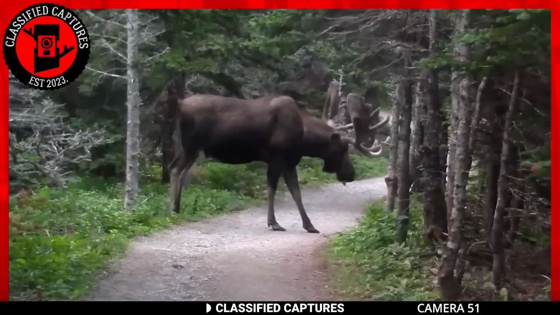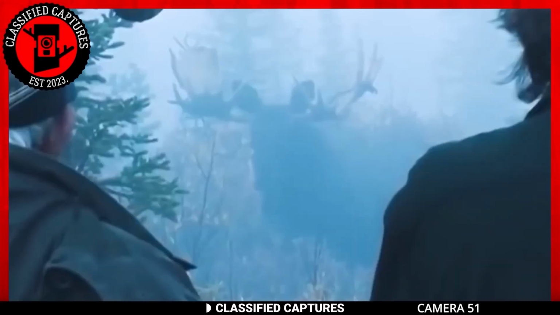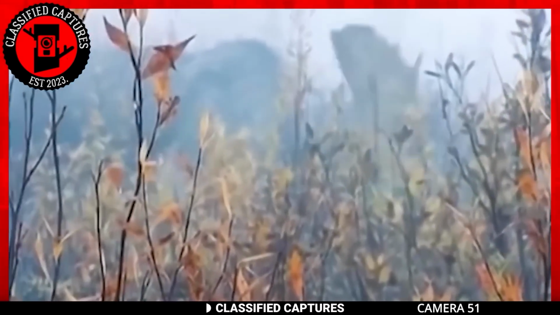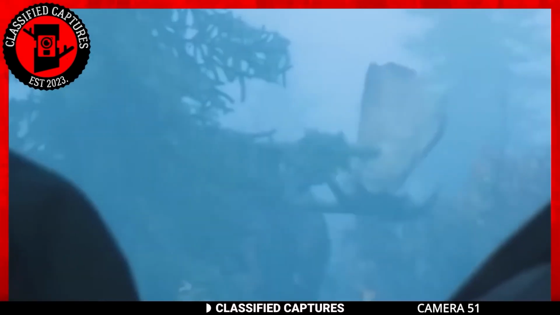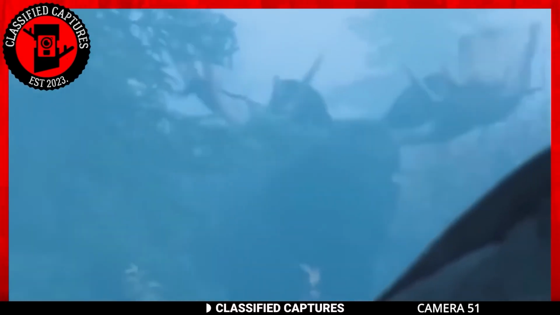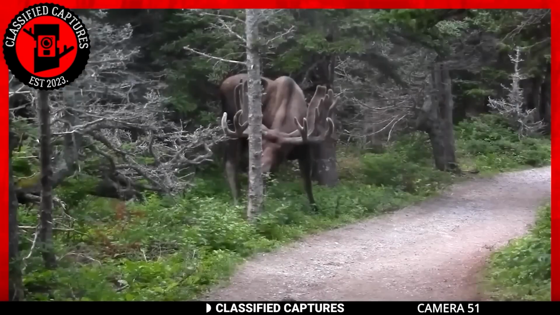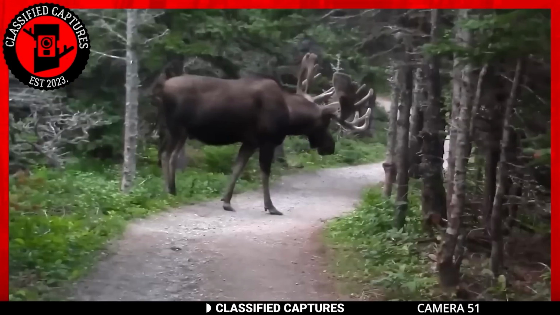This next clip reveals an astonishing encounter with a colossal moose. This enormous creature stands as a behemoth, dwarfing its ordinary moose counterparts, its antlers stretched to an astounding 7-foot wingspan, resembling the branches of a tree. In this rare encounter, two individuals had a close call with this monster moose.